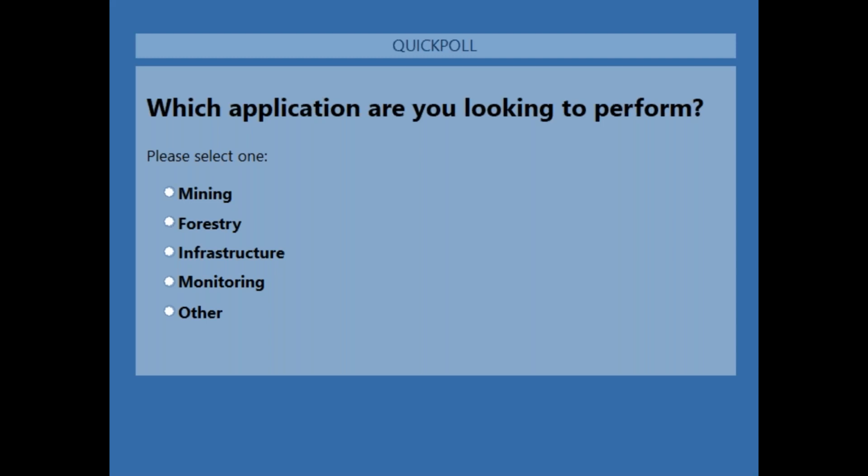LiDAR itself is very, very useful in forestry survey, in power line survey, because photogrammetry cannot do better. It's really hard for photogrammetry to generate a proper survey of, for example, very thin cables of the power lines, or in the forestry mapping, you have no dual return capability.